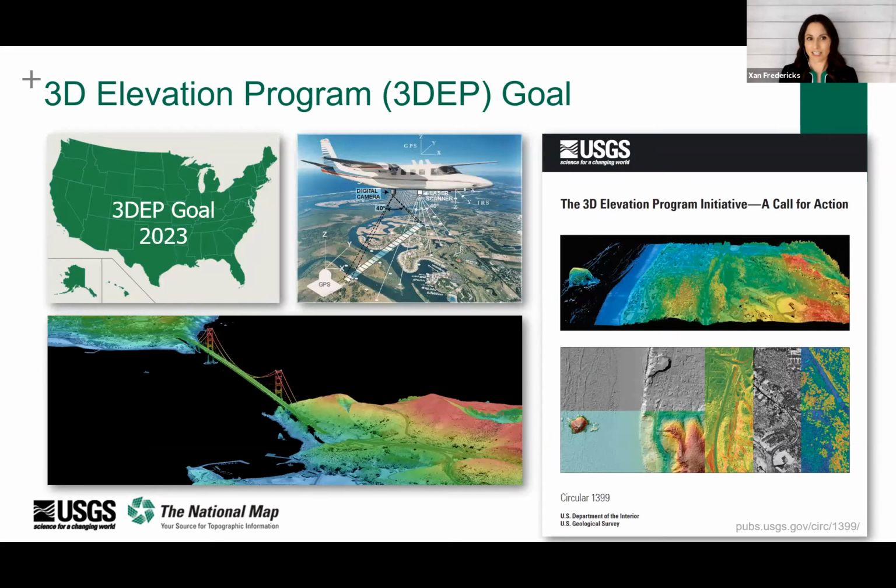Now, IFSAR data is a type of radar. It has lower accuracy and less detail than LiDAR, but it's preferred in an area like Alaska because it can penetrate cloud cover and you can operate it from planes that are flying higher and faster. So it's really good for really large collections and those in remote or challenging environments that Alaska poses.